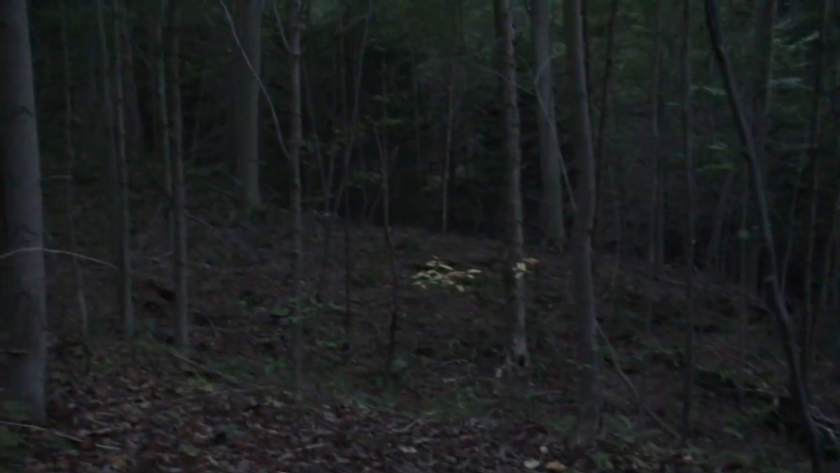And I got one, where's it at? Right there. Got one there. Just filming all this behind that first one. I don't know what the hell that white thing is over there.